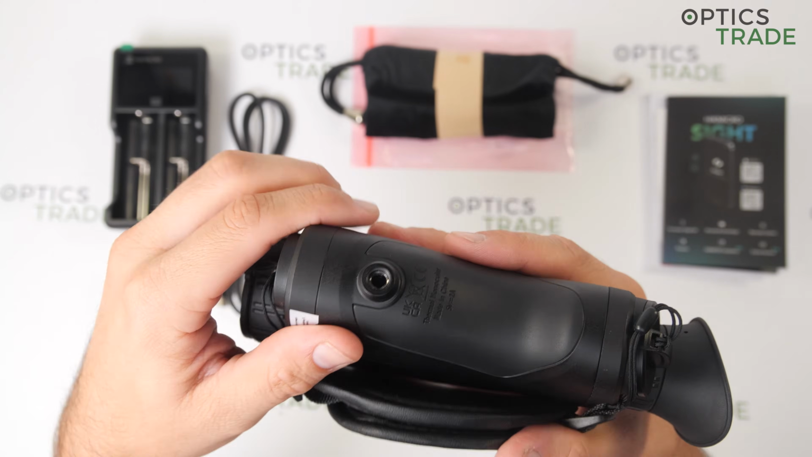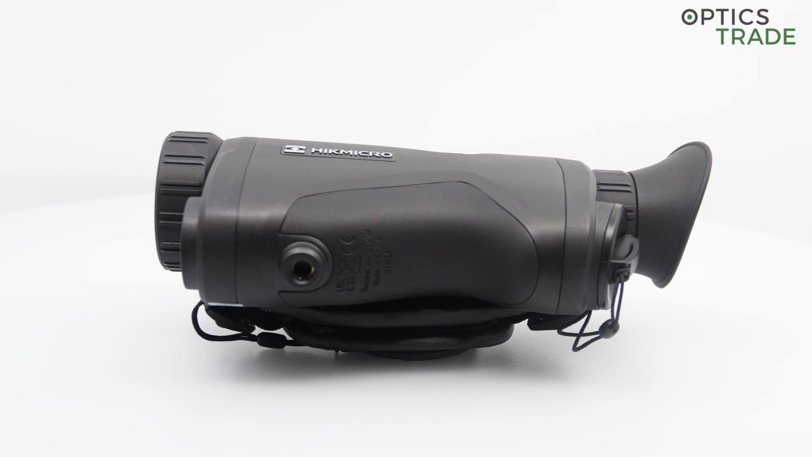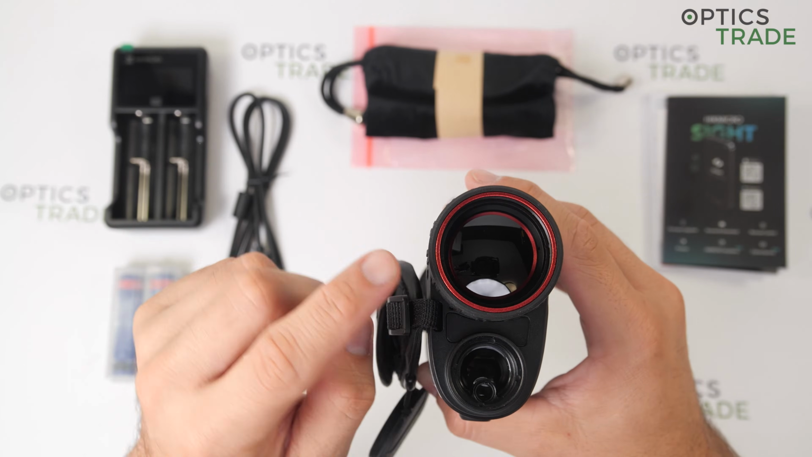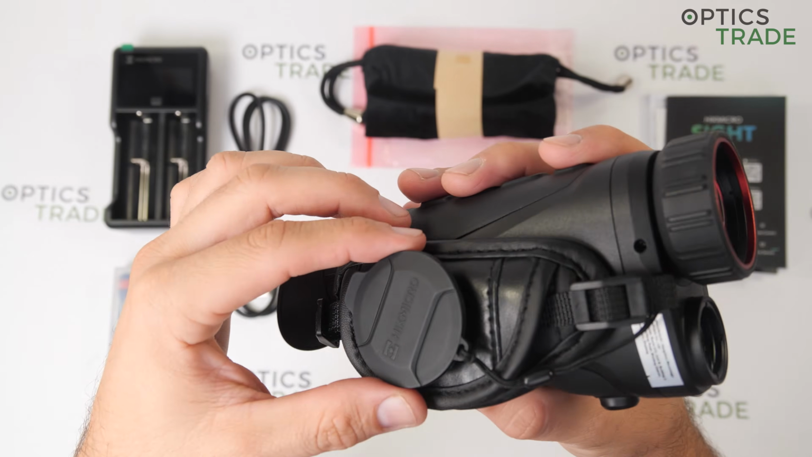On the bottom we have a thread for mounting the device on a tripod, and lastly from the front we can see the 35mm objective lens.